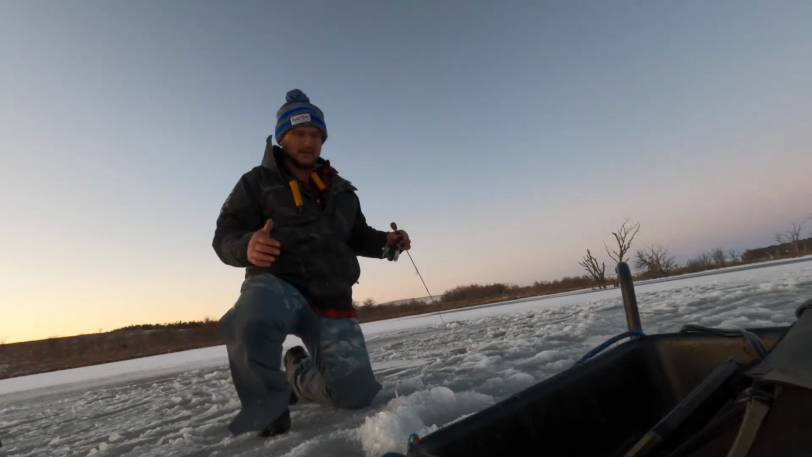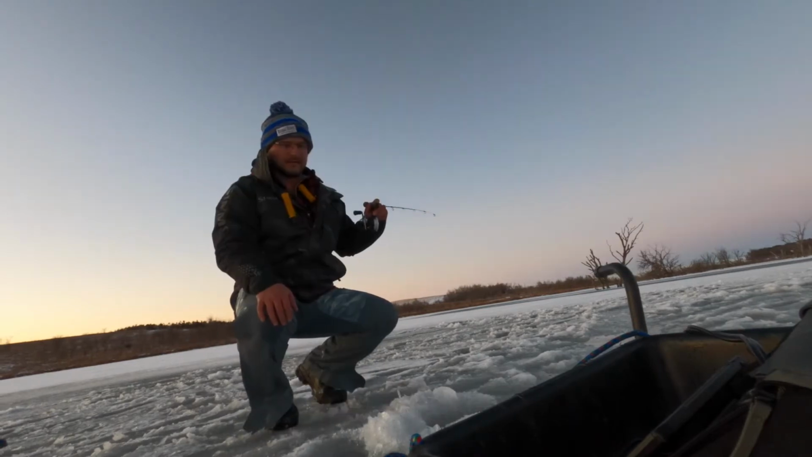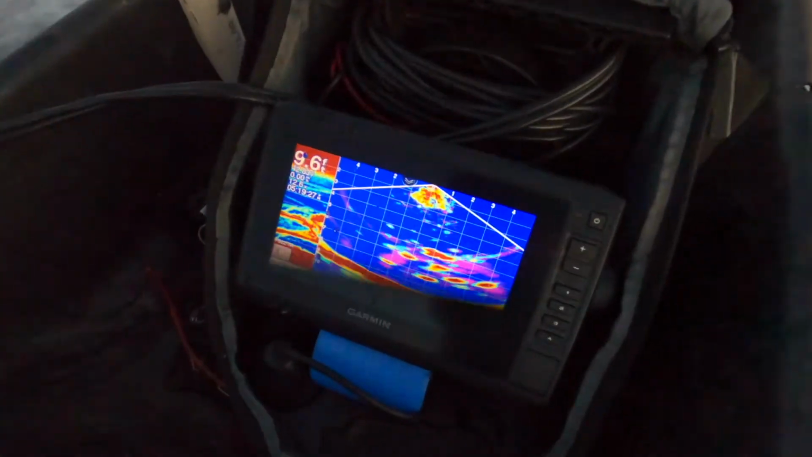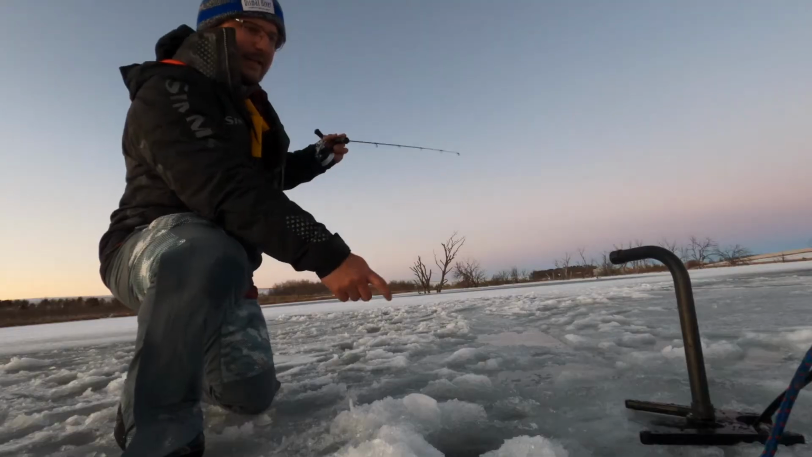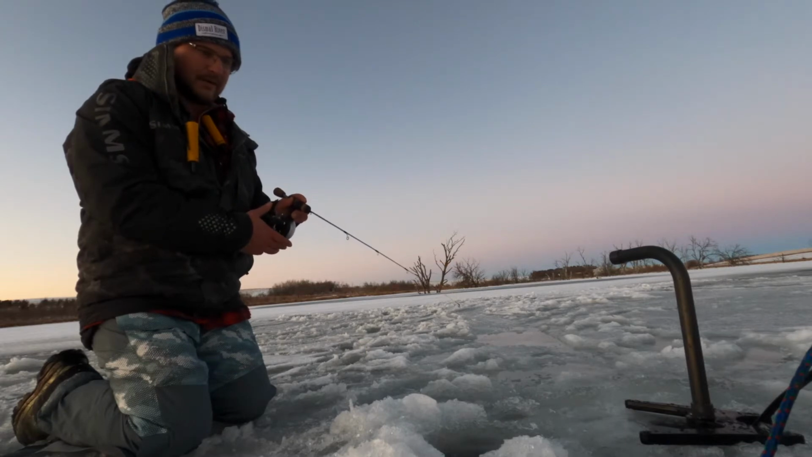This does happen to be the same spot just a few days ago. It was just kind of nice to be able to get down and see what these fish are doing. And just to give you guys reference, all of those things on the screen are fish just swimming through. There's a lot of fish down here. I just got a buttload of fish though.